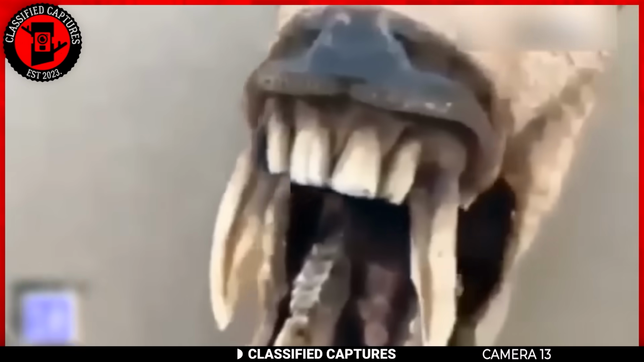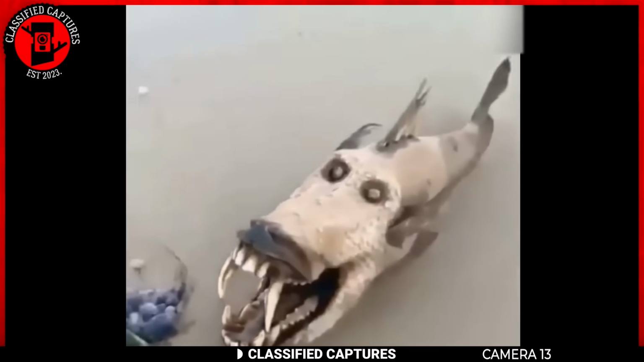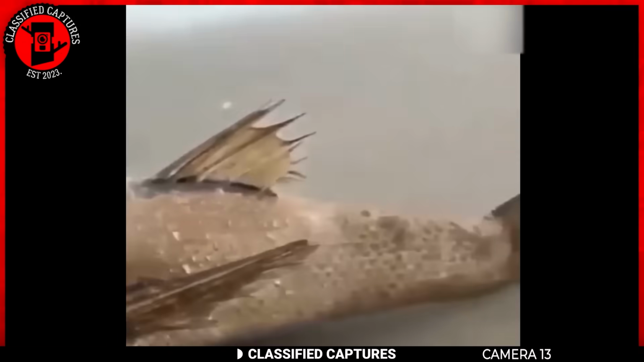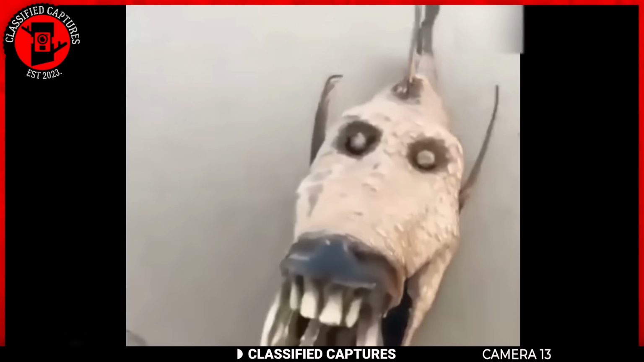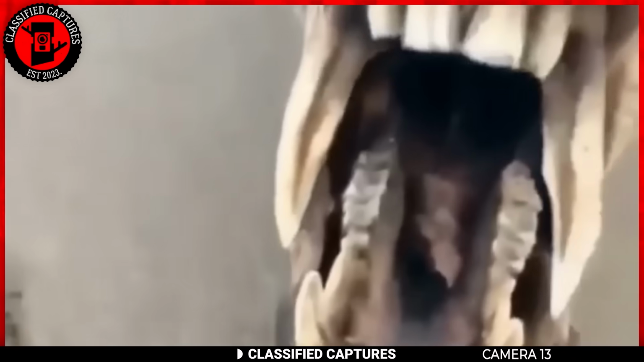The first question that might come across your mind is whether this creature is a creation of nature or a fantastical fabrication. The body of a fish seamlessly transitions into a head adorned with a horse-like mouth and herbivorous-looking teeth. It's a spectacle that challenges our understanding of evolutionary biology. Could this be the result of a genetic experiment gone awry, a natural anomaly, or perhaps a clever work of art designed to blur the lines between reality and imagination?